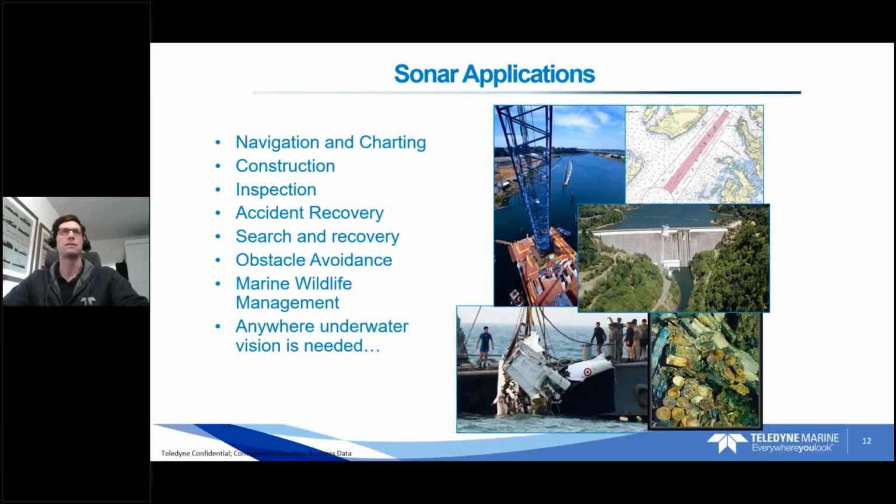Obstacle avoidance, again, makes sense. AUVs, autonomous surface vehicles or underwater vehicles, forward-looking sonar has traditionally been the best option for that, specifically the Blueview systems. Marine wildlife management is also one that's becoming a bit more common. Stuff like population migration study for fish, marine mammals, a lot of stuff up here in the Pacific Northwest that a lot of people have been using it for that kind of thing.